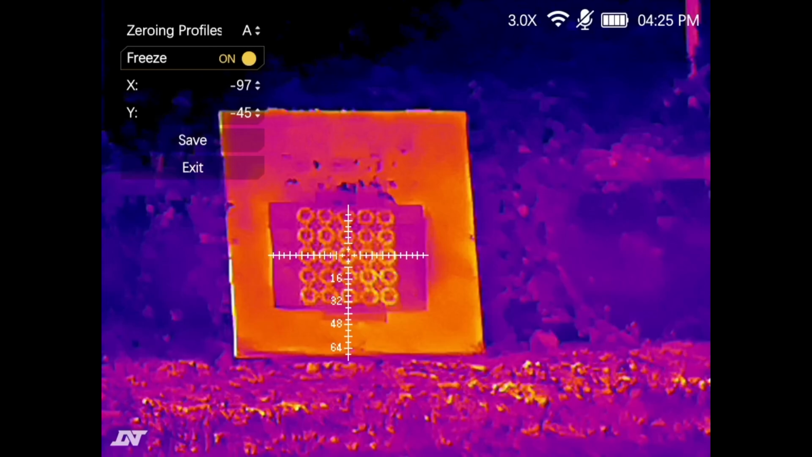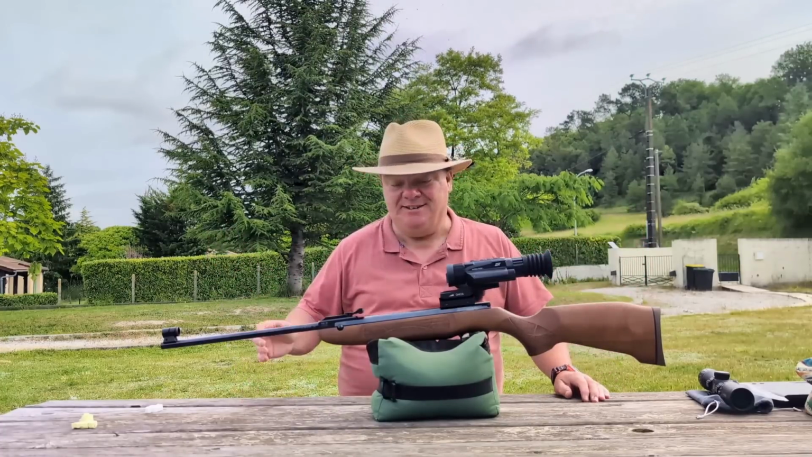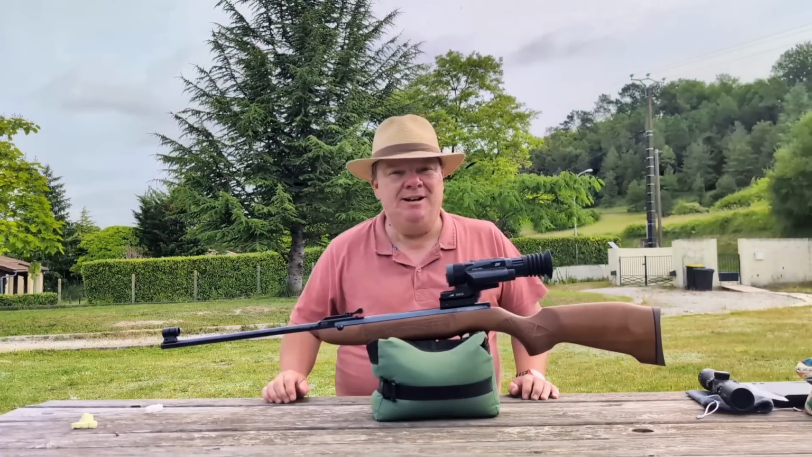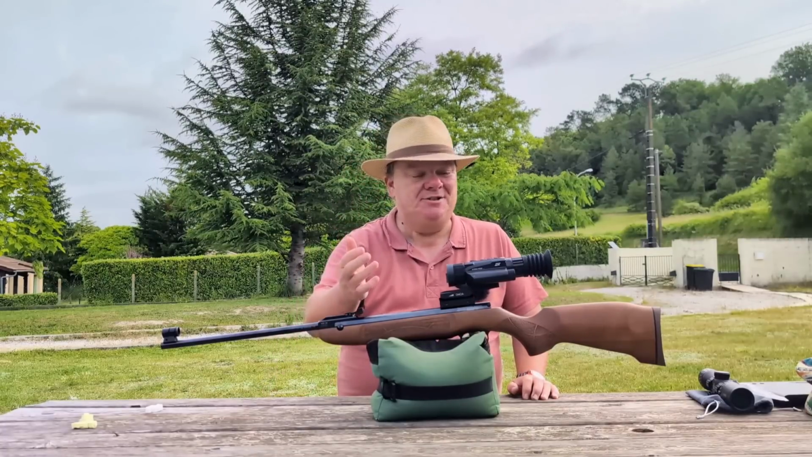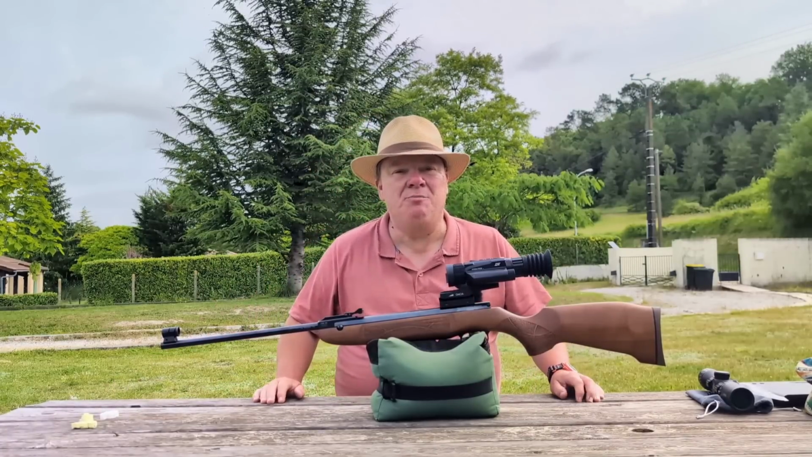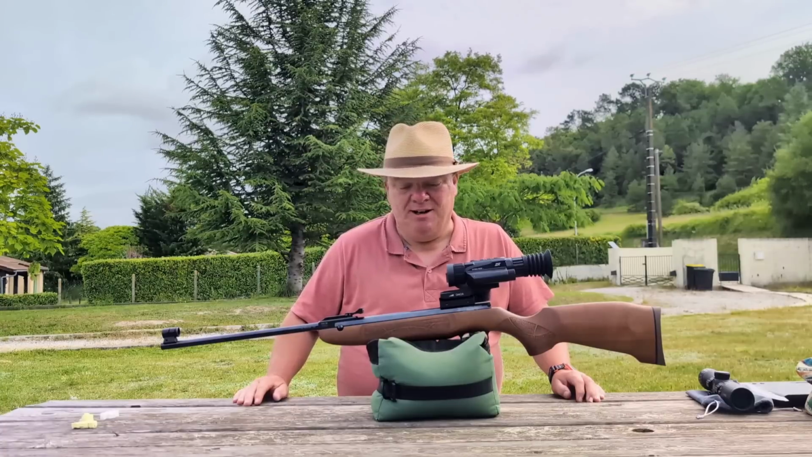Absolutely brilliant. For those people that said to me, use the freeze function, thank you. And there you have it. What more can I say? This unit gets better every time I use it. I find functions that make setting it up even simpler. You're telling me functions, how to set it up even simpler. I am new to this. Many of you have been using these products for a while, and thank you so much for the help that you're giving me to use this. It's just making it a joy and a pleasure to use.